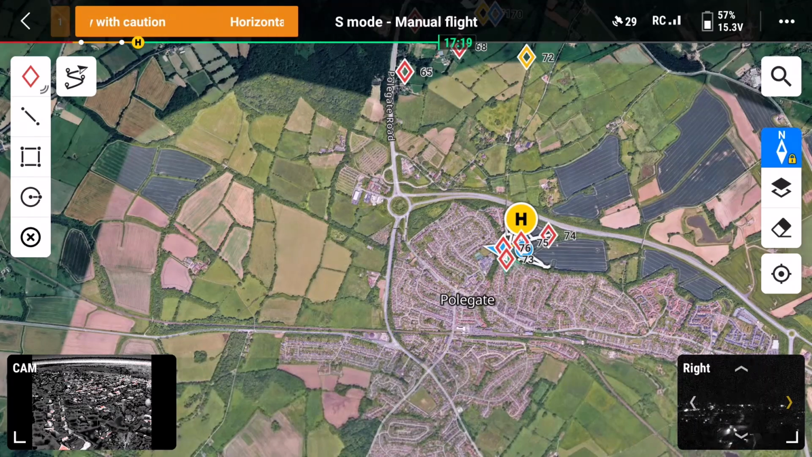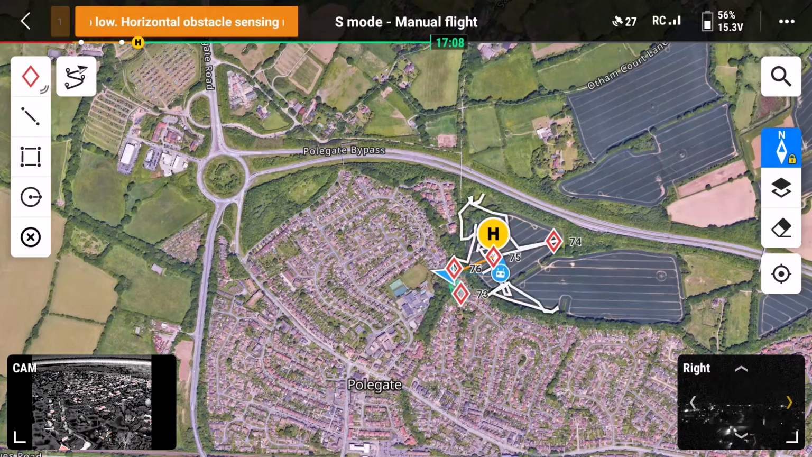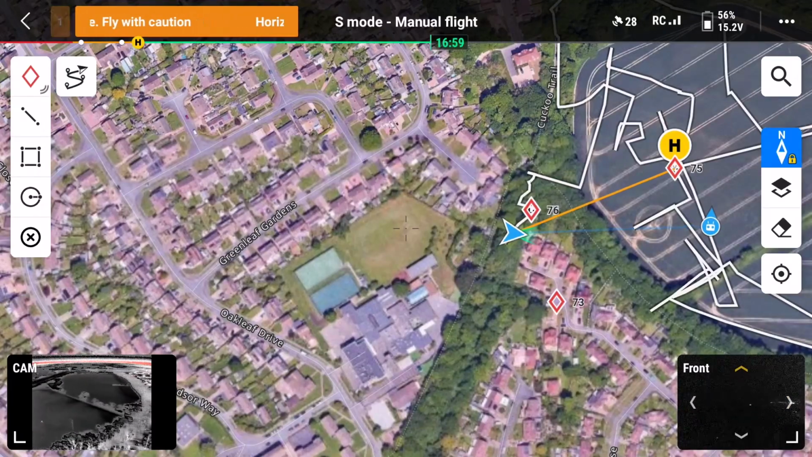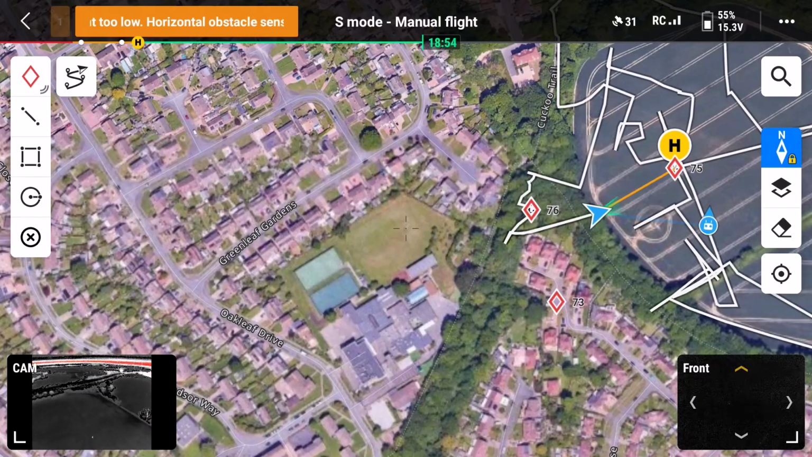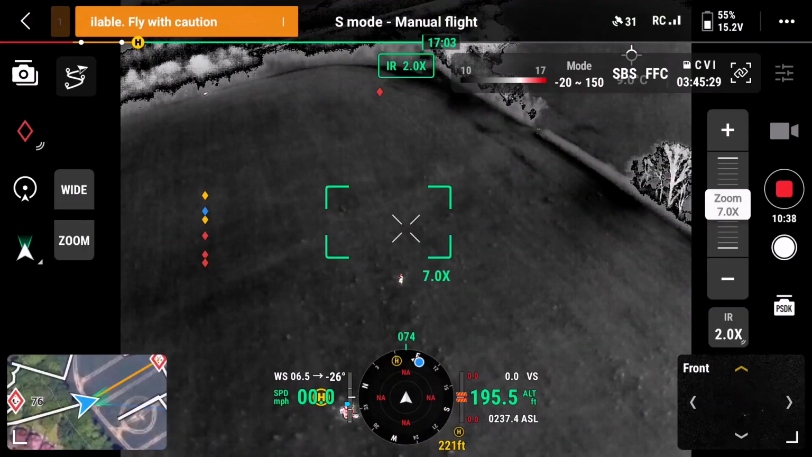The ground searchers behind me have spotted something with their red torch in the field. Okay. Righto. So I'm quickly pulling up the map to confirm where it is, they can see, and then I'll fly towards it. So that's actually on that pin. Right, okay. You can see the drone is the blue arrow, so I'm aiming at the position that they've pointed out to me. Hold on, yeah, I've got it. And then I'll switch back to thermal screen.